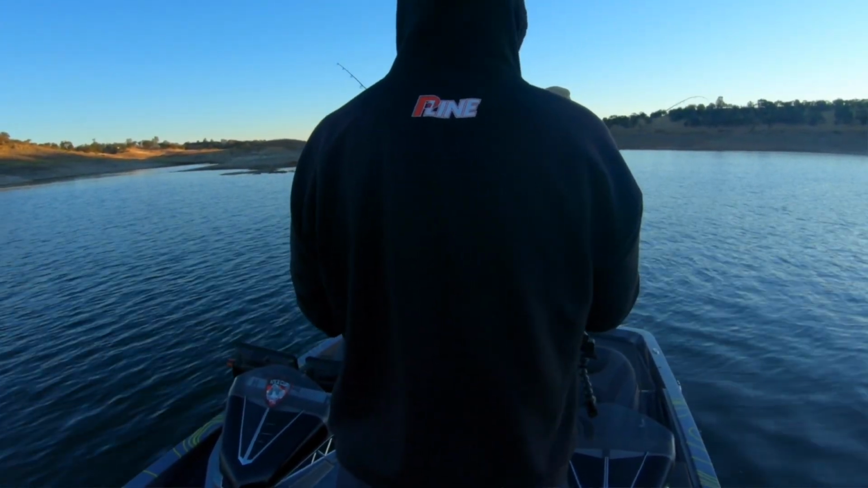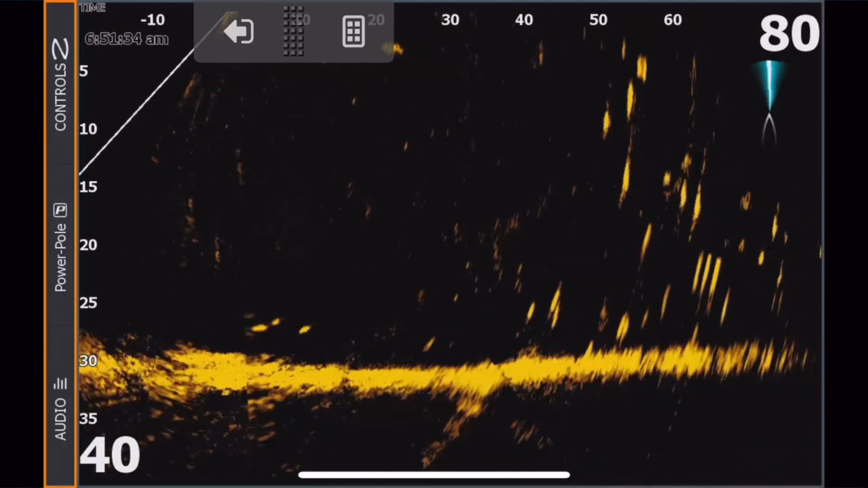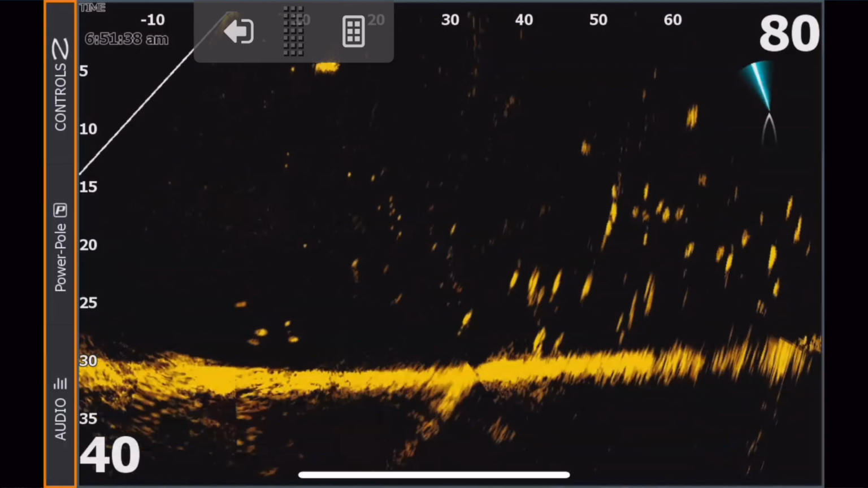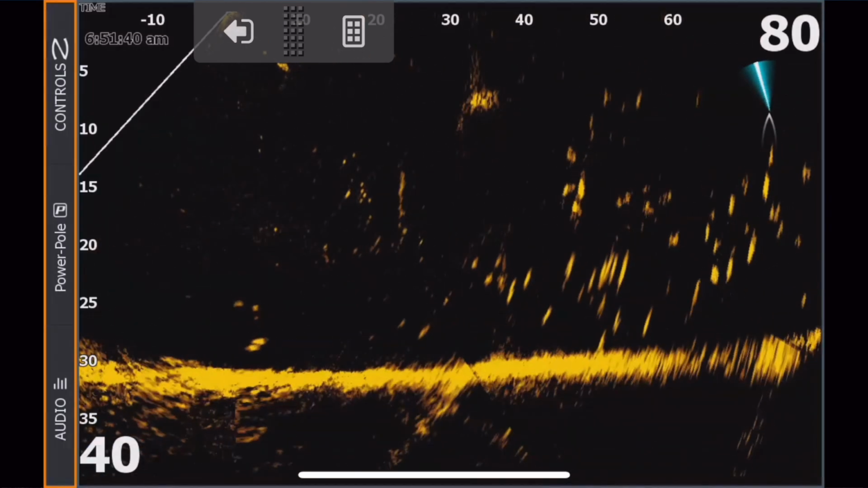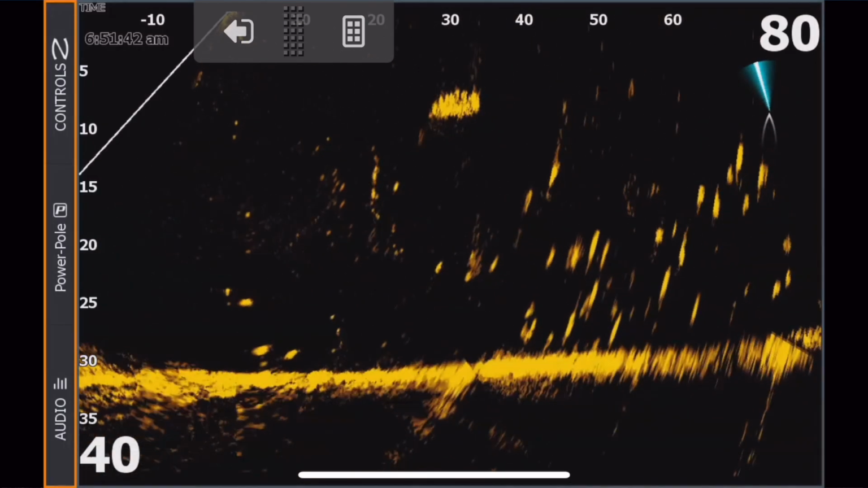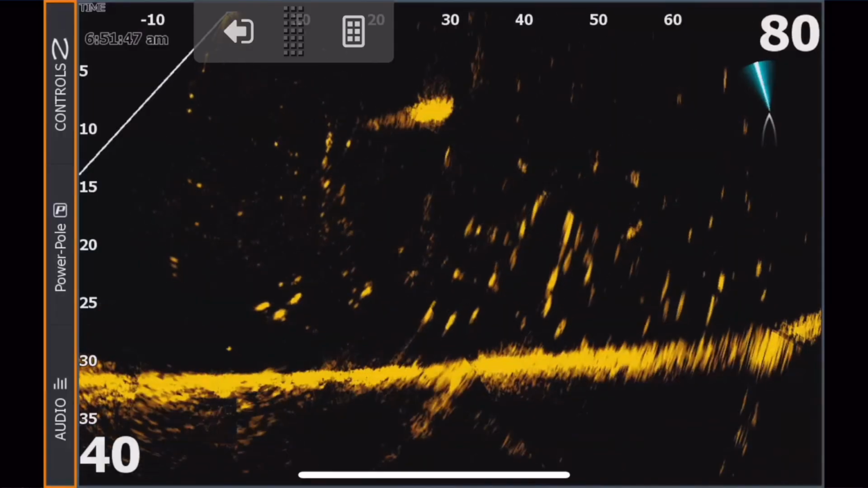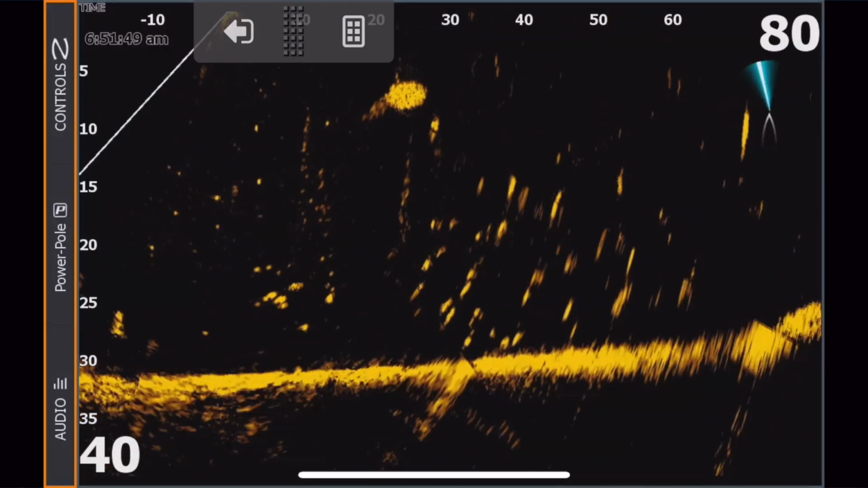Another thing, because we saw so many fish on Panoptics just like this, there is a ton of stripers, as you guys can see right here. Coming into the view of the active target is a little tail spinner like this. I pick up the tail spinner, throw it out there, let it go down, and I'm jigging it up and down.